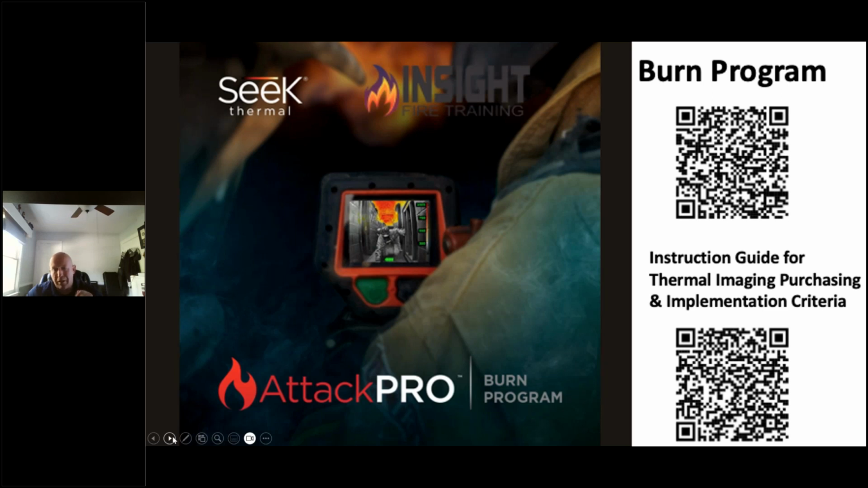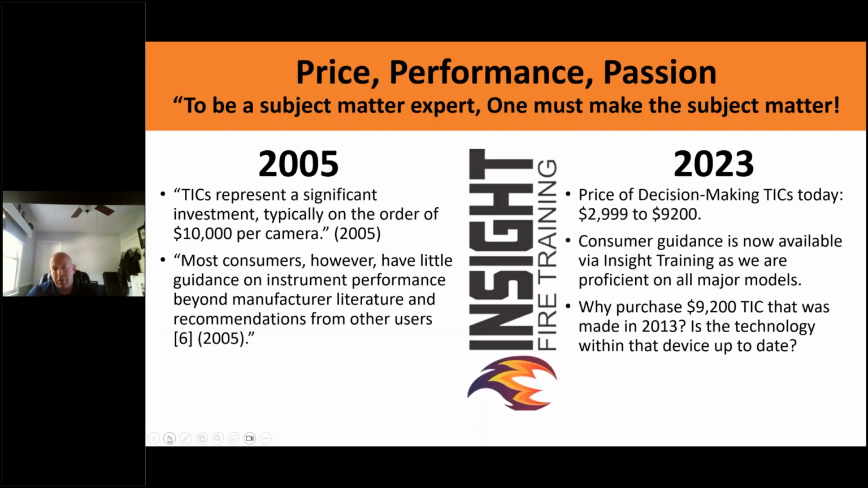And you decide, not the salesman, not me. You're the one who's going to use it. Be involved in decision making in your fire department. Give them data to use, as Bill Carey says, data, not drama, and show them why you want to use this device. Because TICs are a significant investment. In 2005, now they're as low as $3,000 to as much as $9,000, depending on what you want to spend.